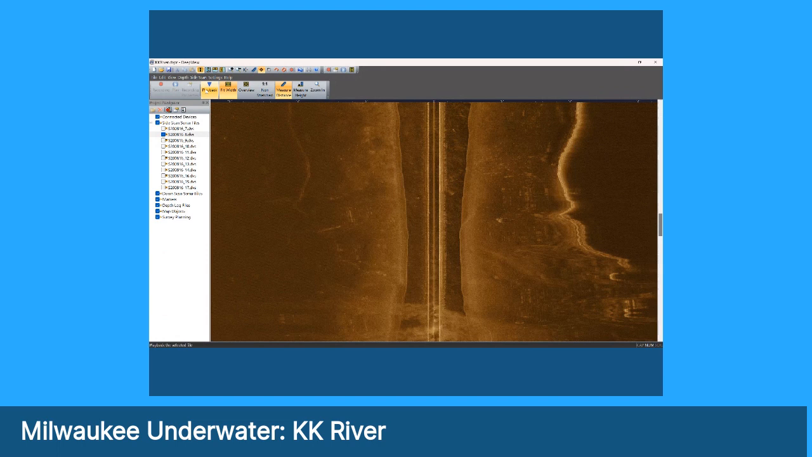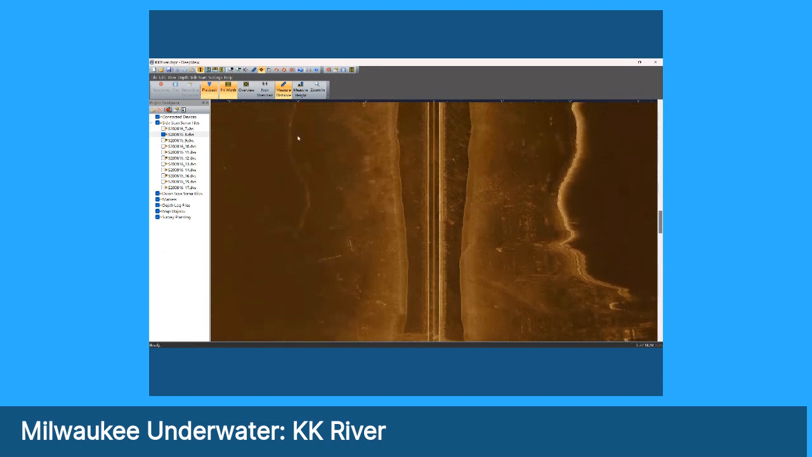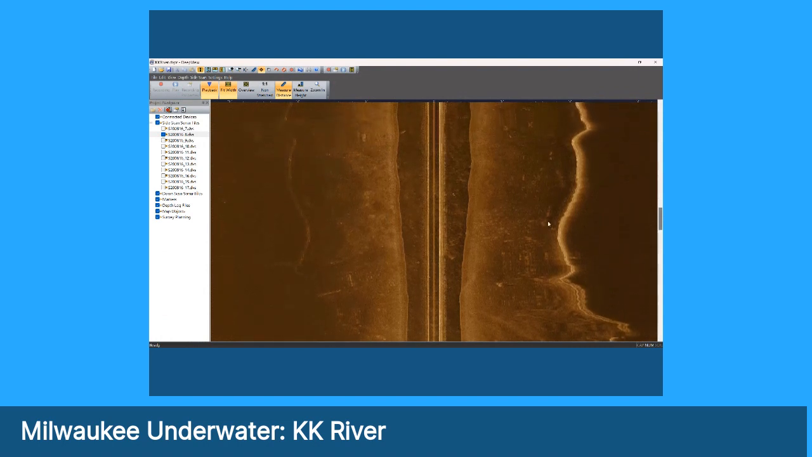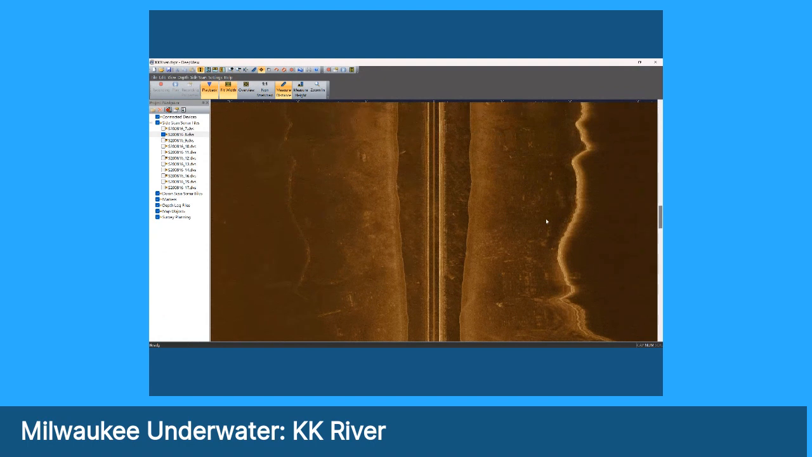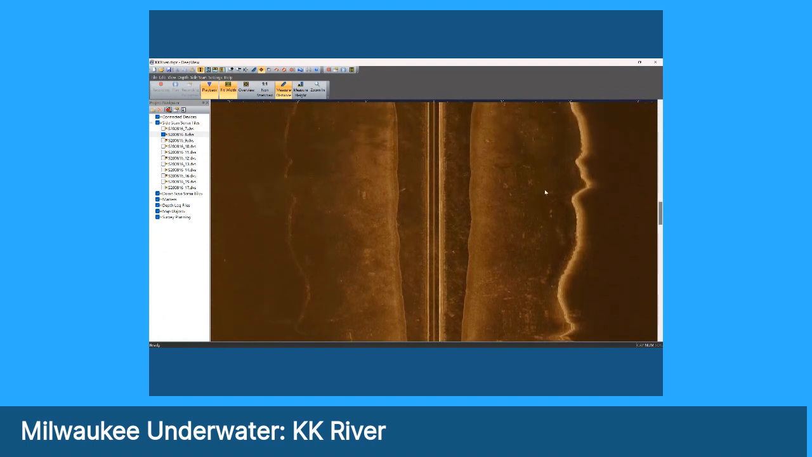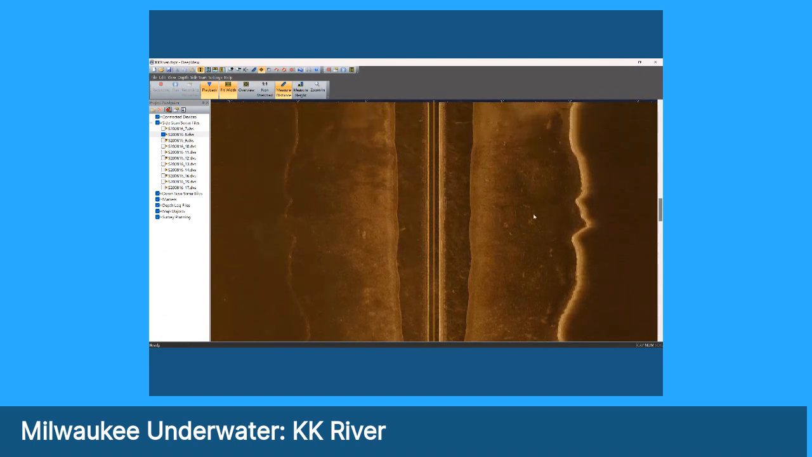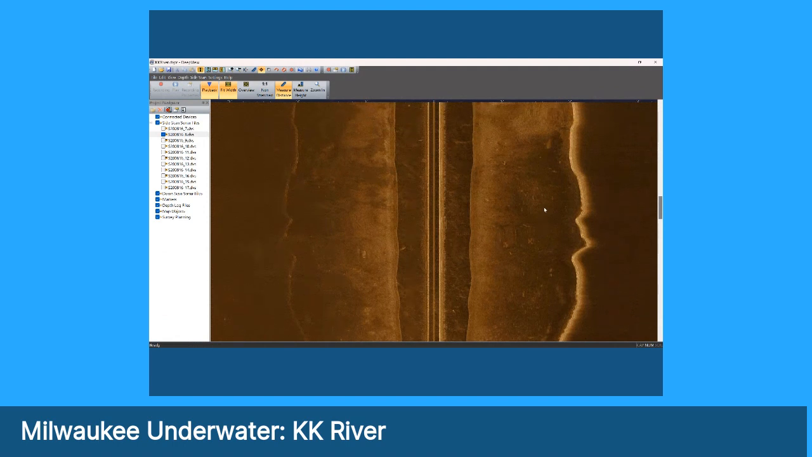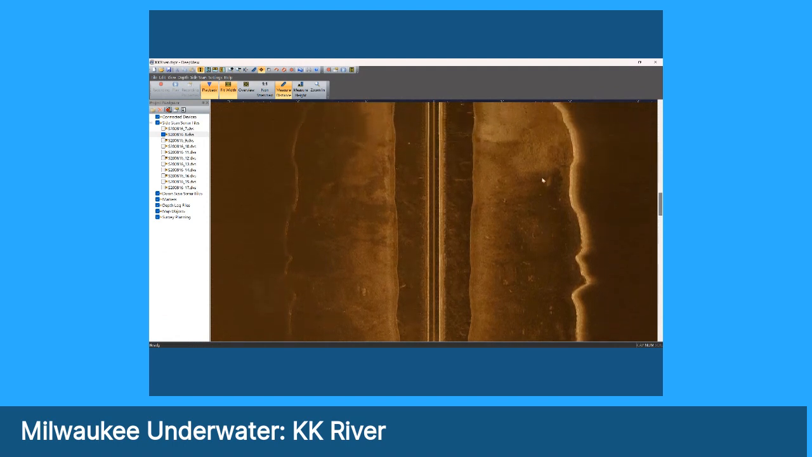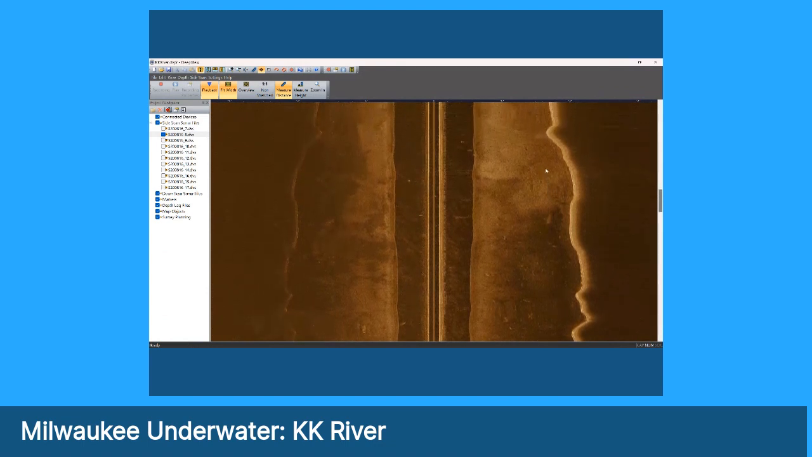We'll continue on. You can see some other things on the bottom out here. Here you can see an echo from the revetment here on the outside. And as we approach the Continental grain elevator, you're going to see a lot more details start to emerge and a lot more debris on the bottom. This is a historic area where a lot of vessels were moored. And over the many years that so many vessels have come in here, a lot of material has been lost off of the decks of these vessels and is on the bottom.